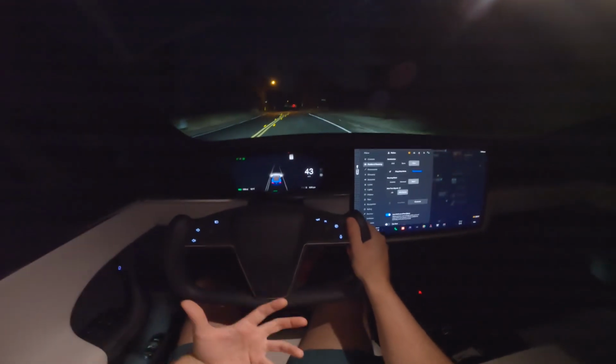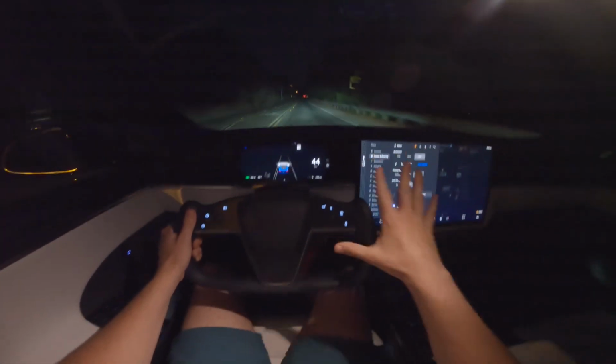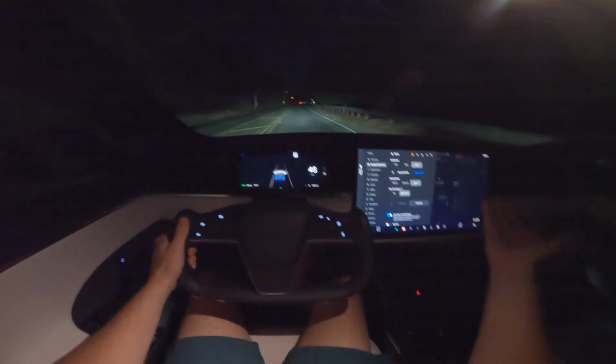And then you also have to remember, with most people's experience only being in their friend's Model 3, that car starts at just under $40,000 after tax rebates. You can't compare a sub $40,000 car to a $150,000 car. They're just not the same.